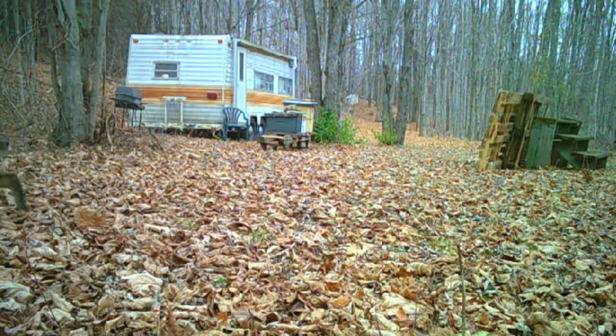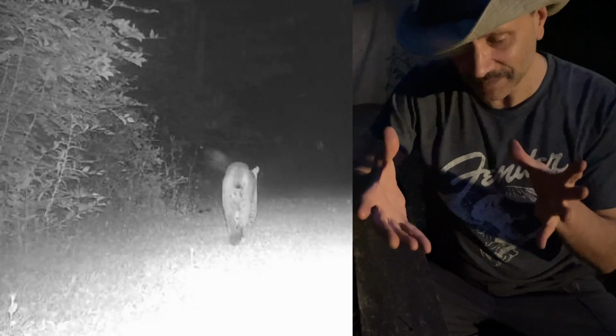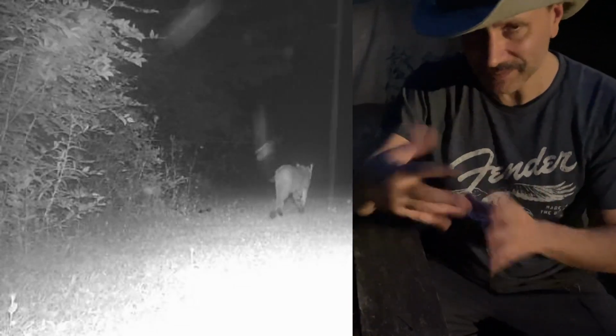I almost hate to share this story, but one of my neighbors actually found one of those baby bobcats tangled up in his raspberry bush.